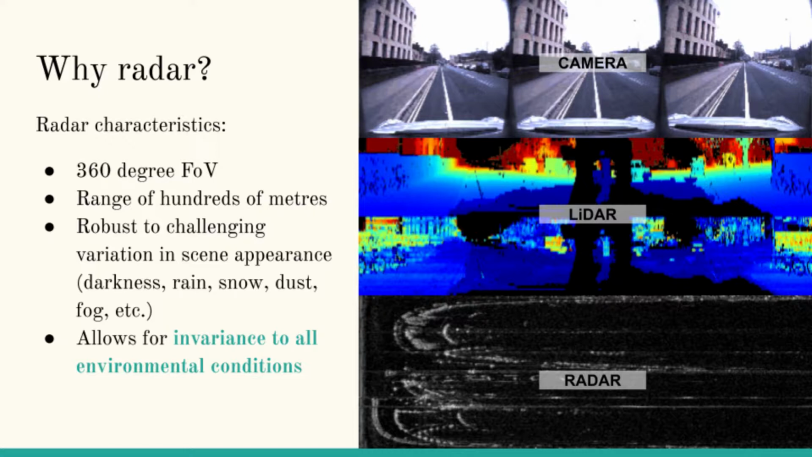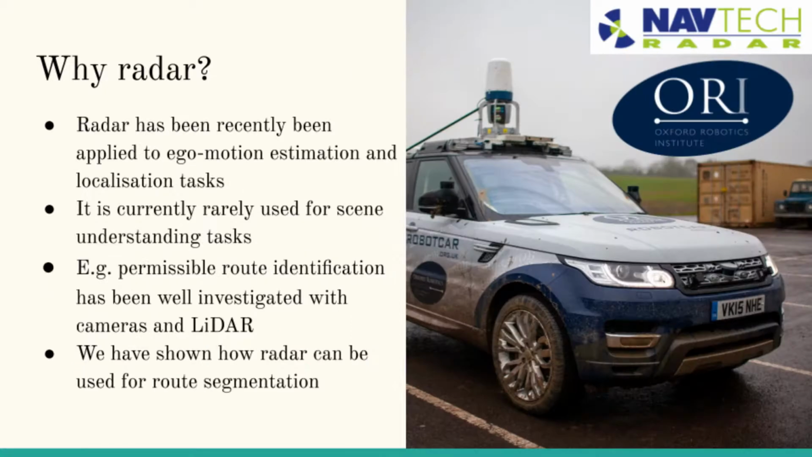Most importantly, it can do this while being robust to the changing appearance of scenes due to any number of factors such as darkness at night, fog, or snow. This allows for invariance to all environmental conditions that a deployed system might experience. For this reason, radar has been proposed for the tasks of ego motion estimation and localization. However, it is rarely used for more general scene understanding tasks.